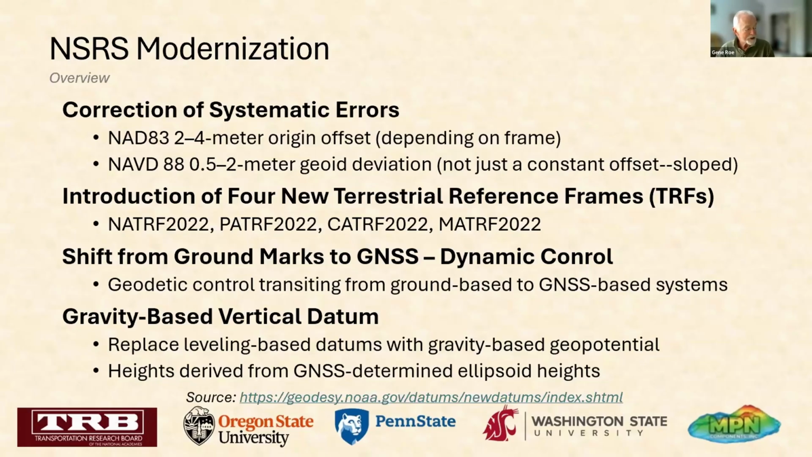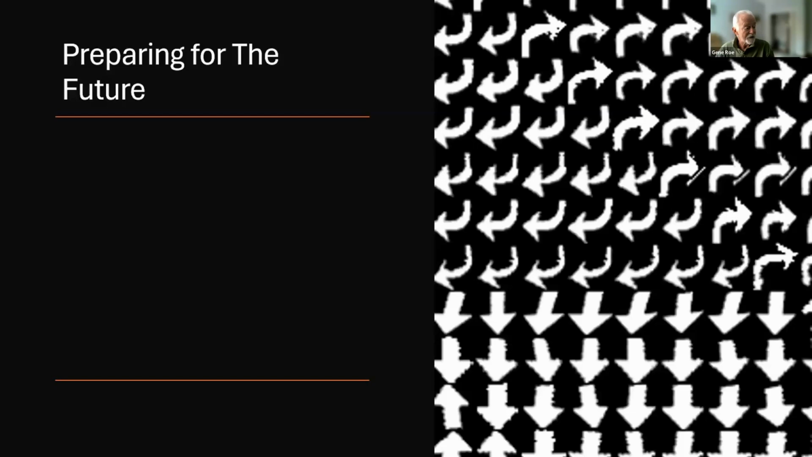Perhaps the biggest challenge is going to be the shift from ground marks to GNSS. There's no more monuments. The NGS is not going to maintain monuments any longer. This is all going to be done dynamically on the fly. And to try to make better accuracy of the vertical datum, it's going to be gravity-based. So, major stuff. The guide is going to prepare really and focus on the future.